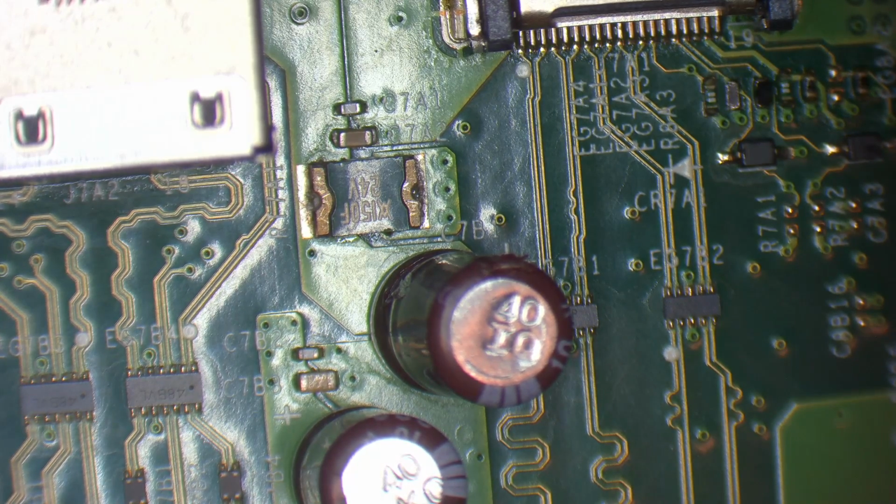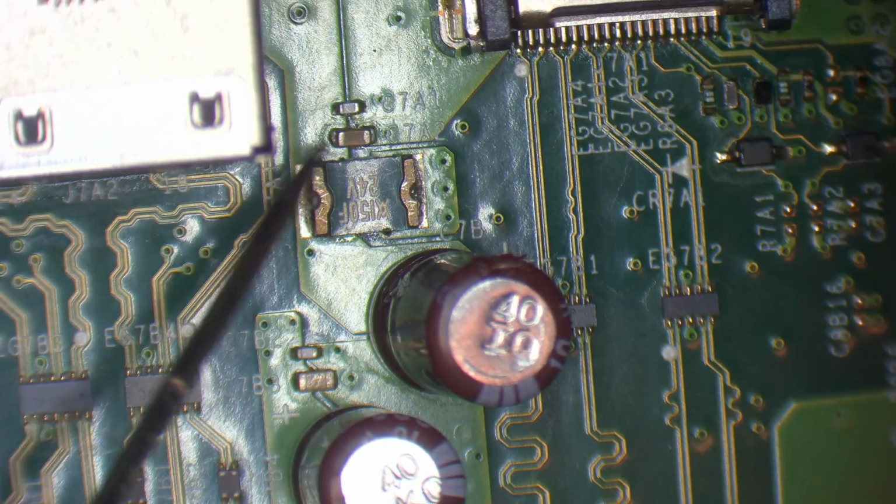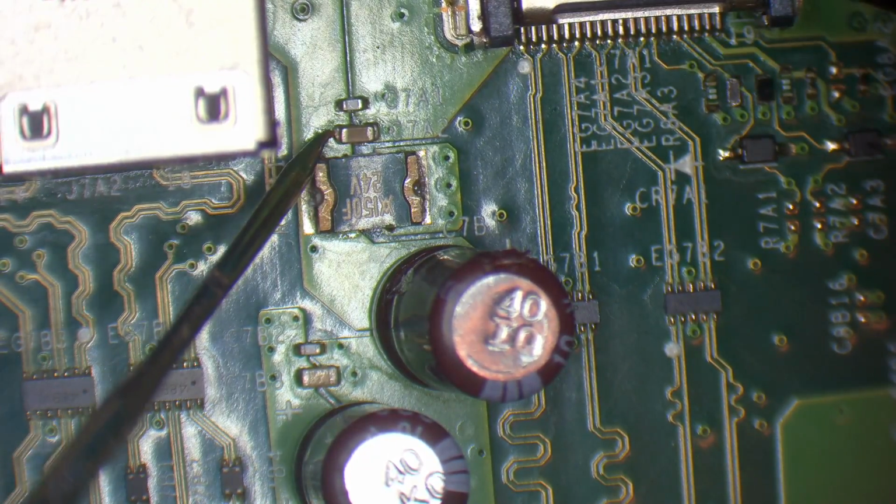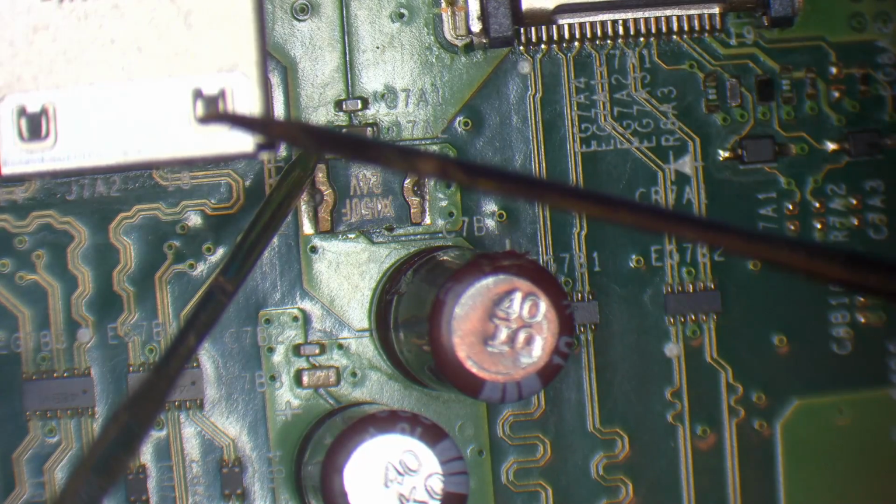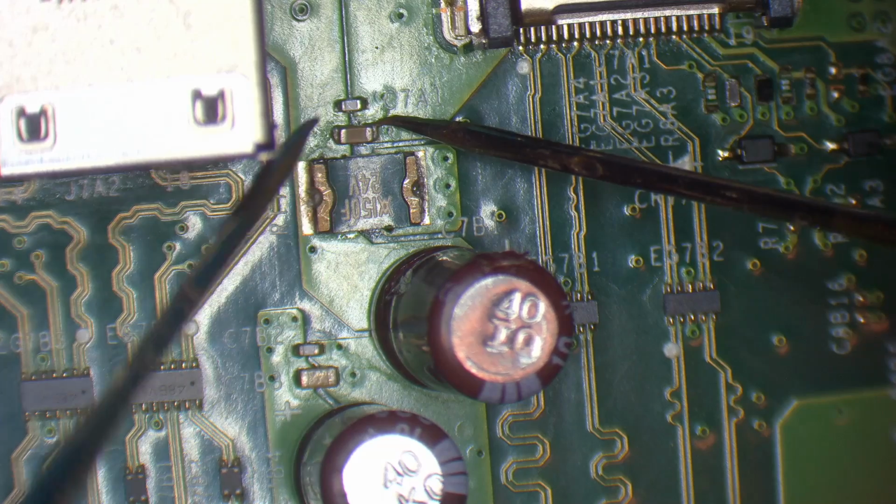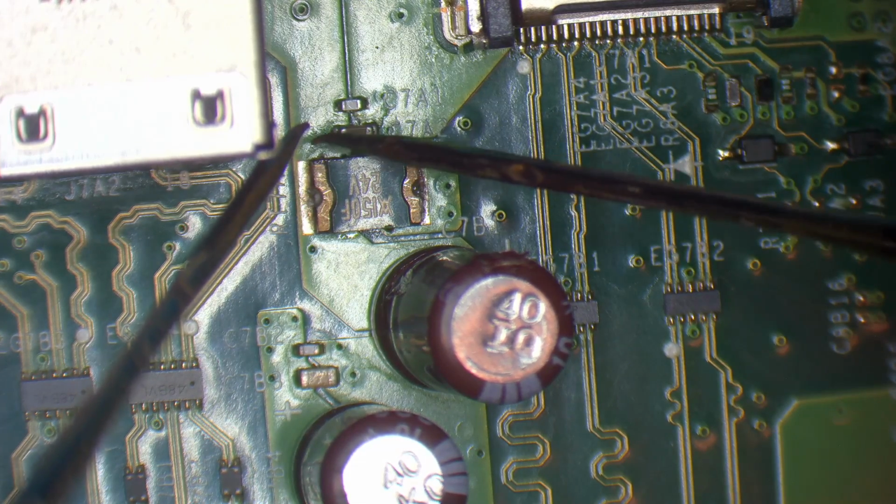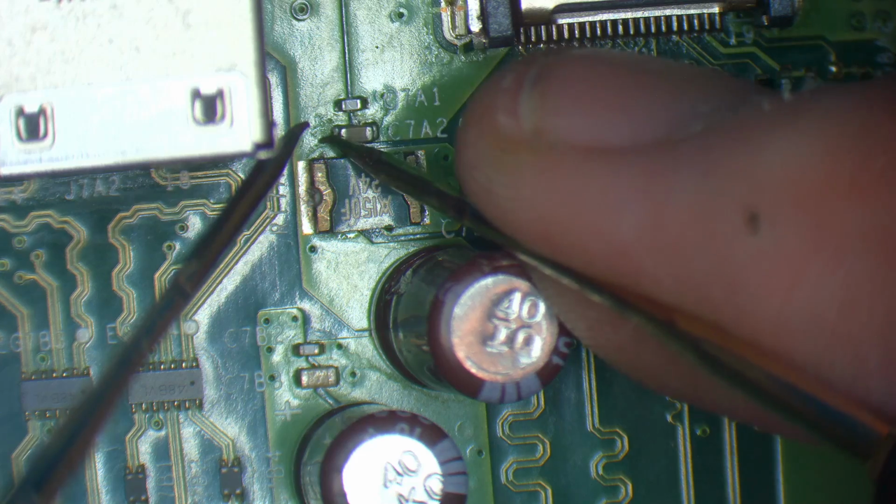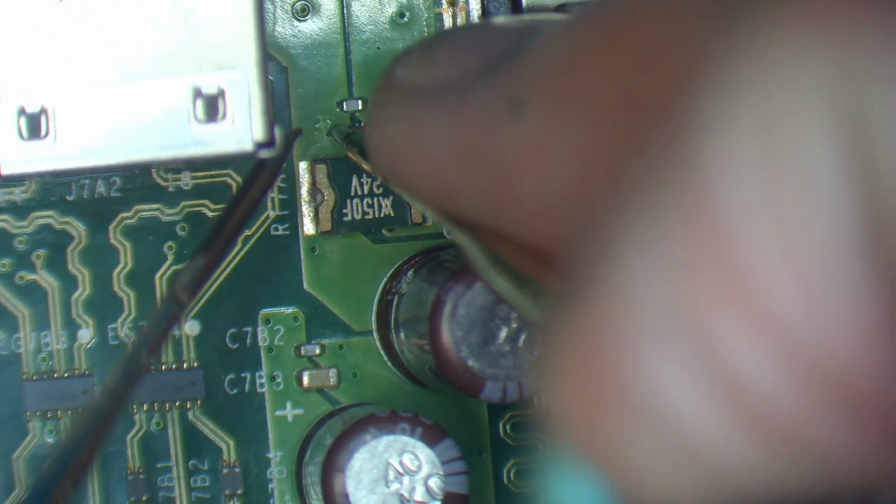So let's just test and make sure that we don't have a short anymore, just in case I've put a bad capacitor on there. And nope, no short. And there we go.